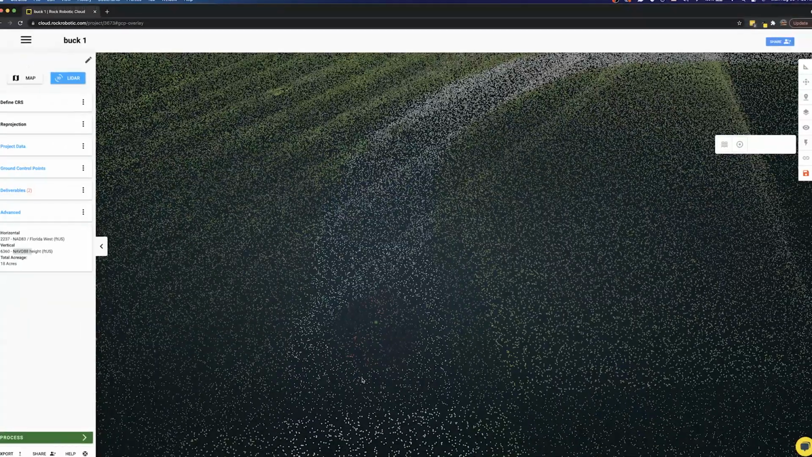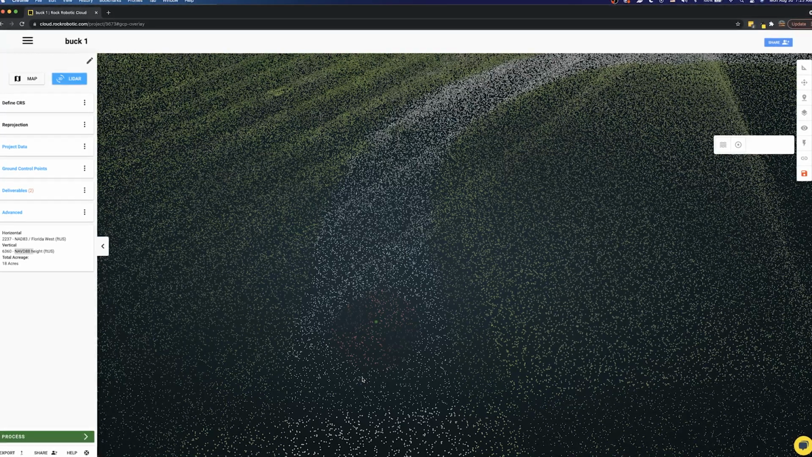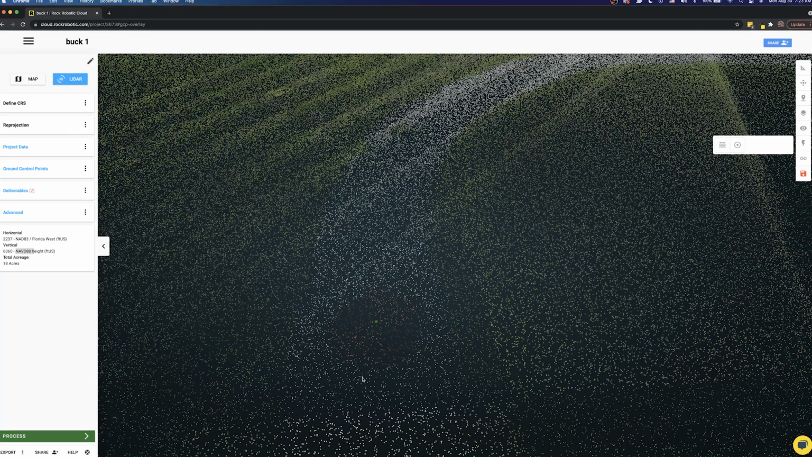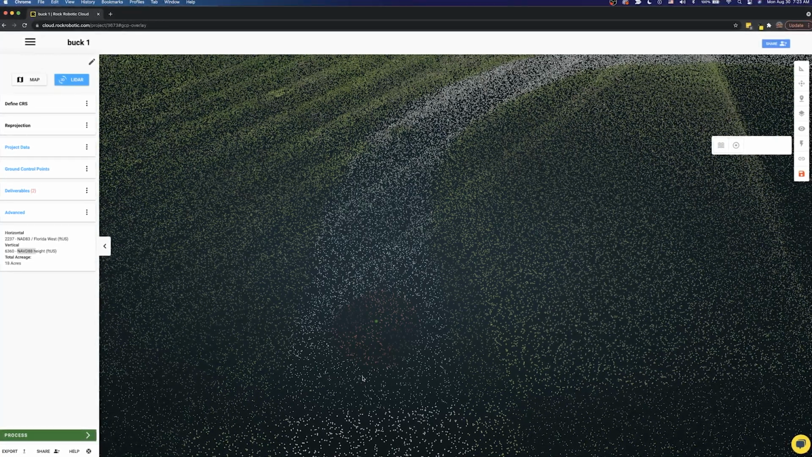So that's how you're going to take your L1 data. You're going to upload it in the Rock Cloud. You're going to reproject that data. And then you're going to bring in those GCPs and align them. Now you have an aligned data set in the Rock Cloud, in the correct projection.